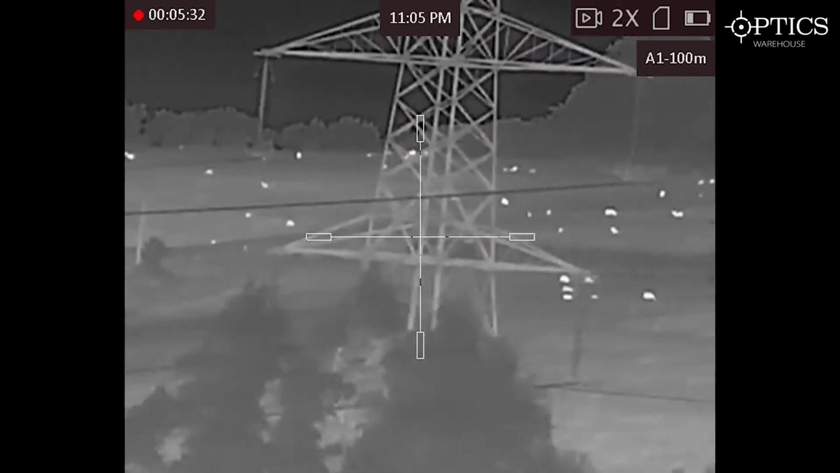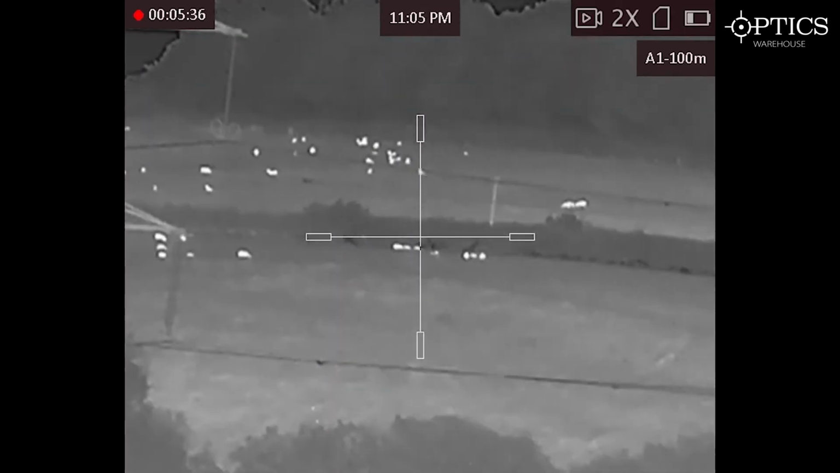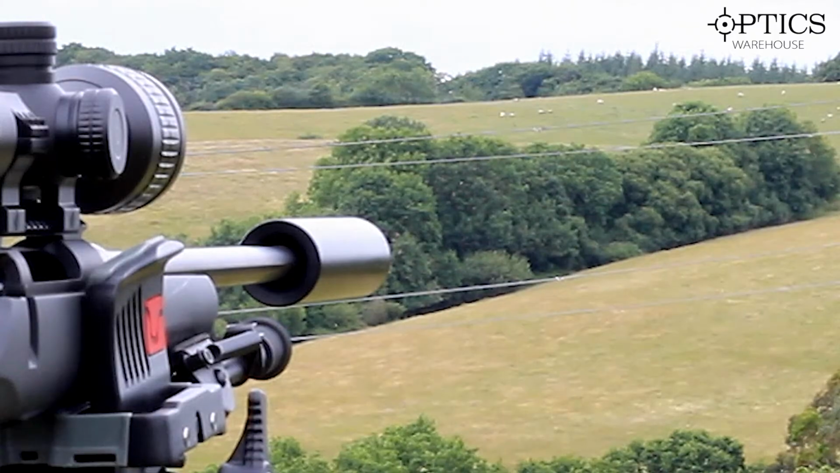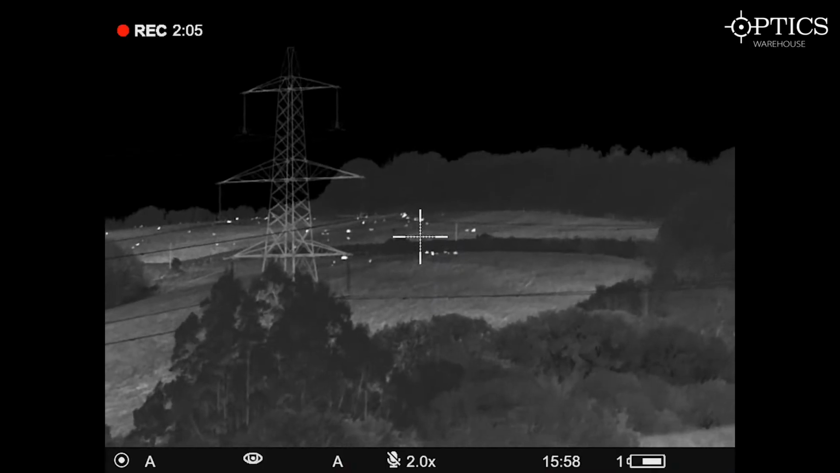Those top sheep up there, we're talking pushing 900 meters, so they are a fair old distance away. If you're not too sure and don't believe us on the distance, obviously the camera behind me, this one there, you will see that those sheep are actually a considerable distance away. So just going on to the Thermion now, and what we'll do is we'll just mag up.